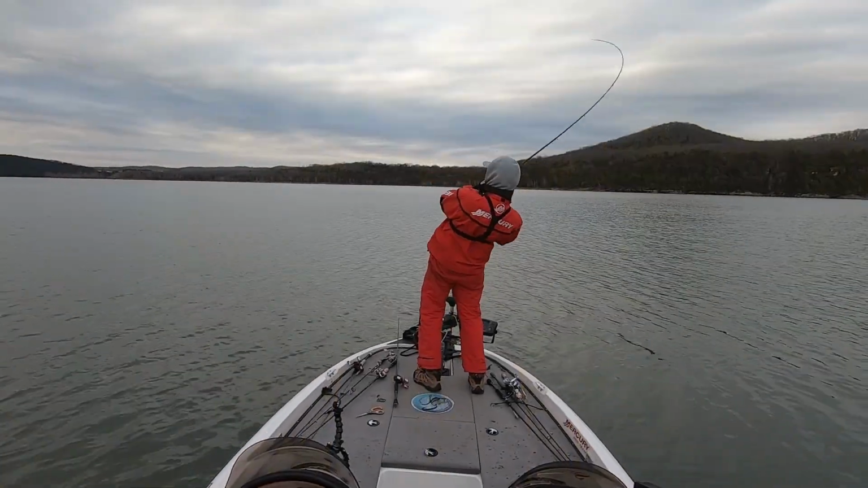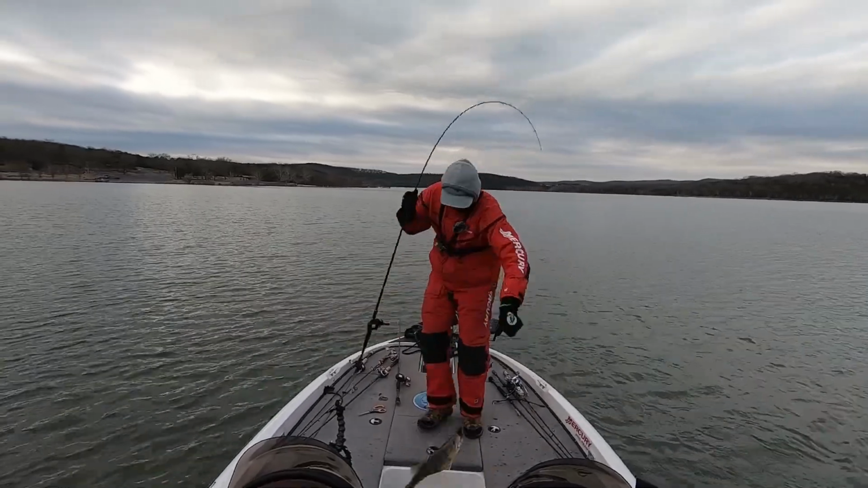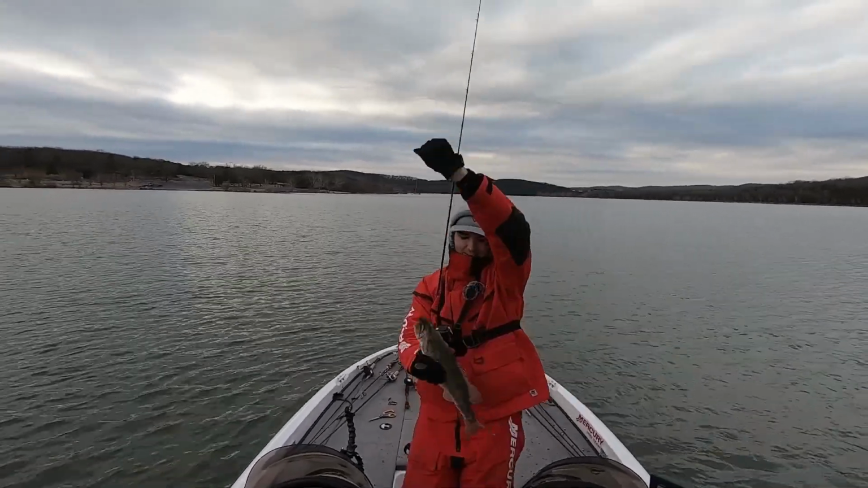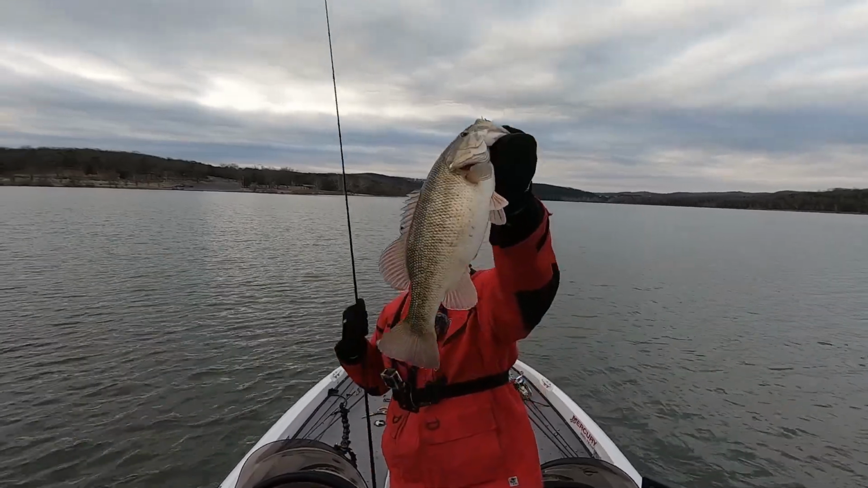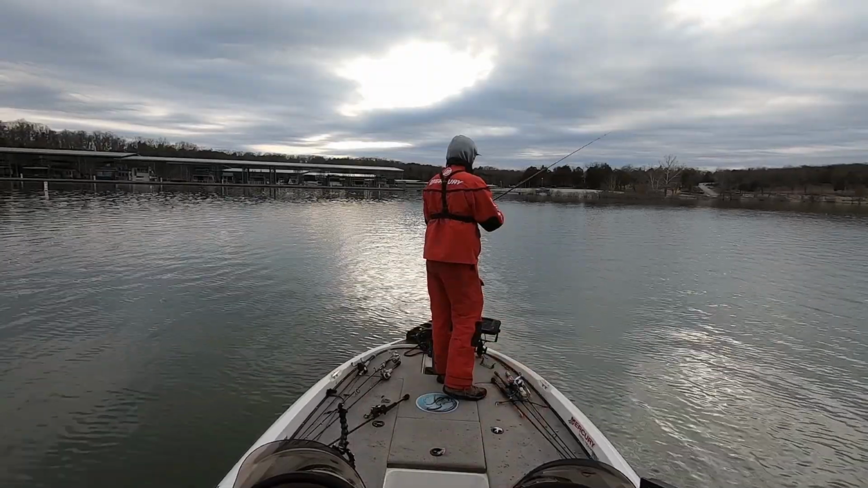I would target these fish with a football jig, a blade bait, and a swim bait. And it's a technique that I haven't used in a few years because I've been using so much forward-facing sonar in the past couple of years, and I have basically got away from fishing these areas.